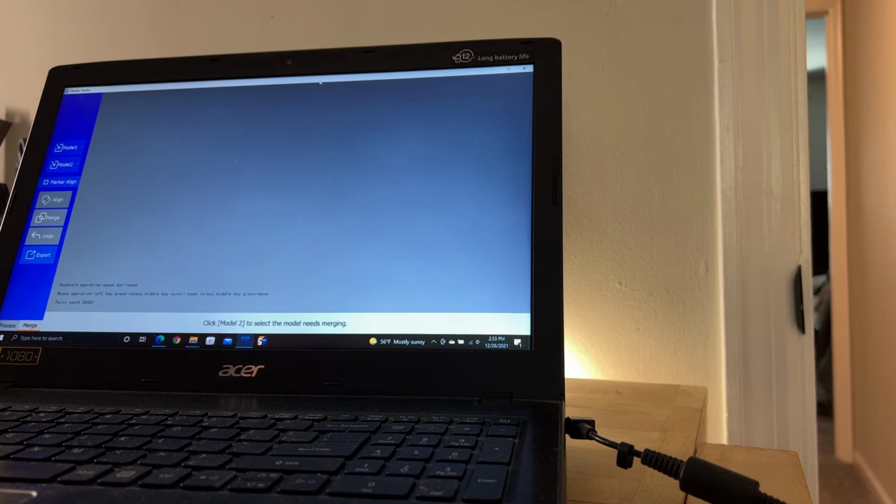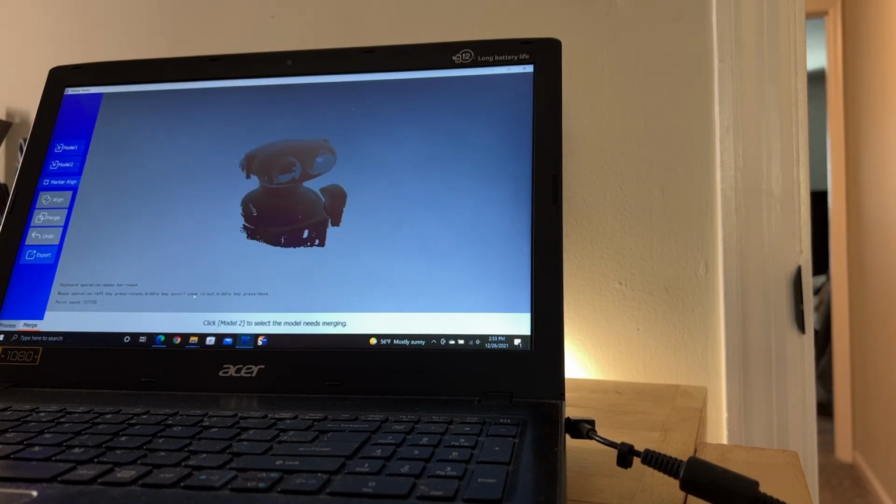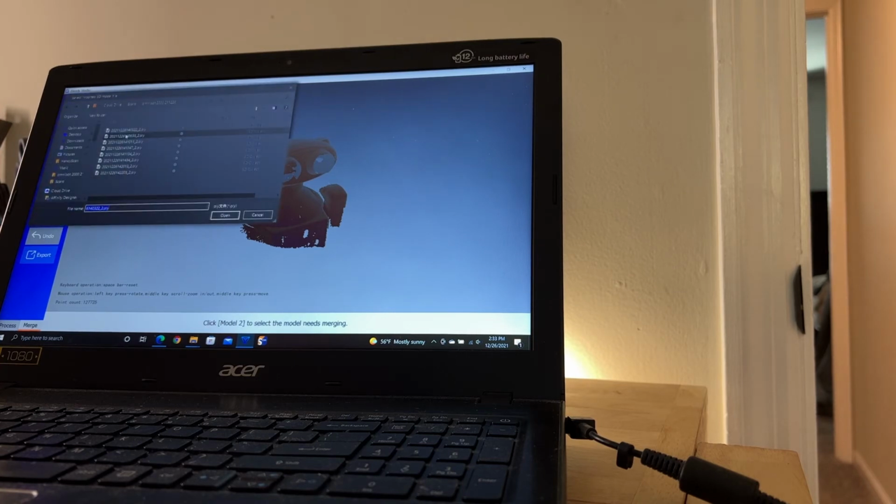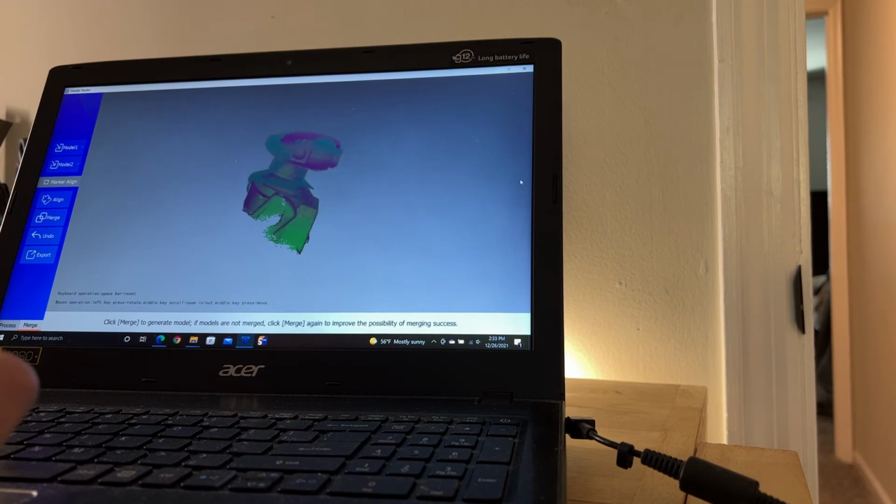So now what we're going to do is take the mesh files that we, or actually I guess the point clouds that we got of the Omnibot 2000, and we're going to start merging those. So we're going to do it here in Handy Studio and see how that will work for us. So we're going to open Model 1, Model 2, and we're simply going to say align and see how it works. So it looks like it did a pretty good job of getting those aligned.